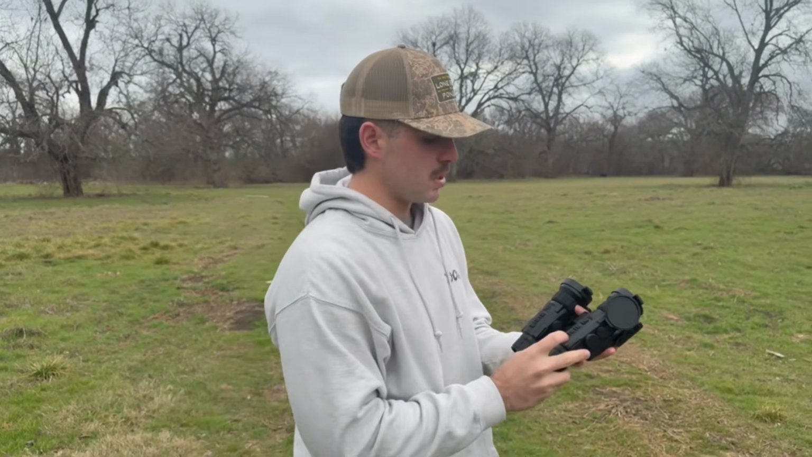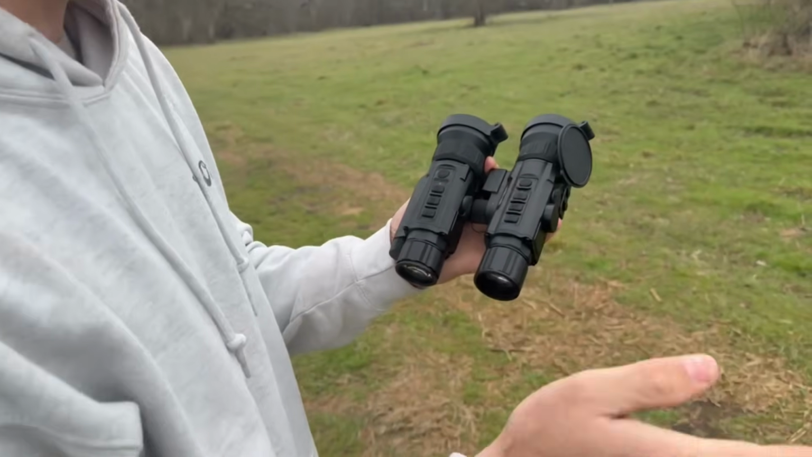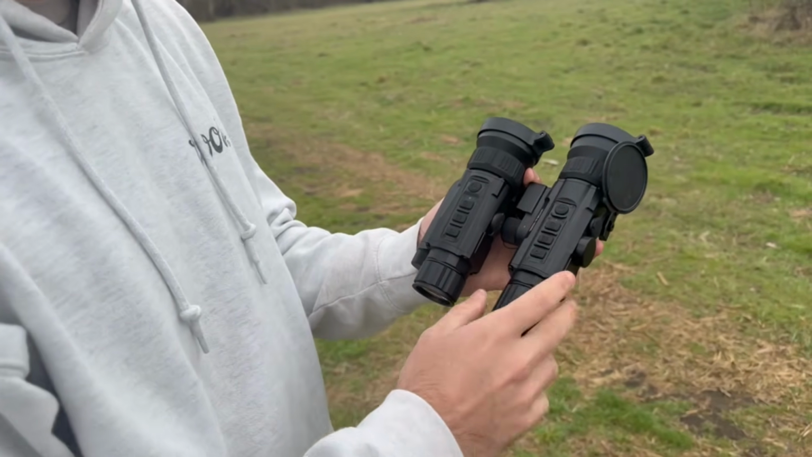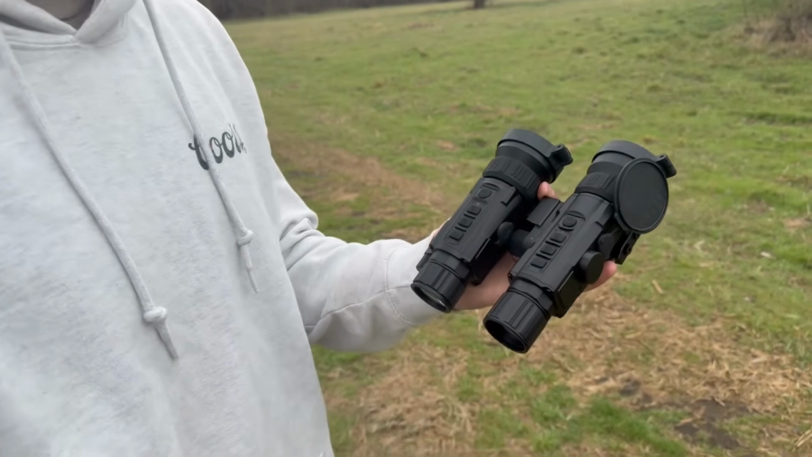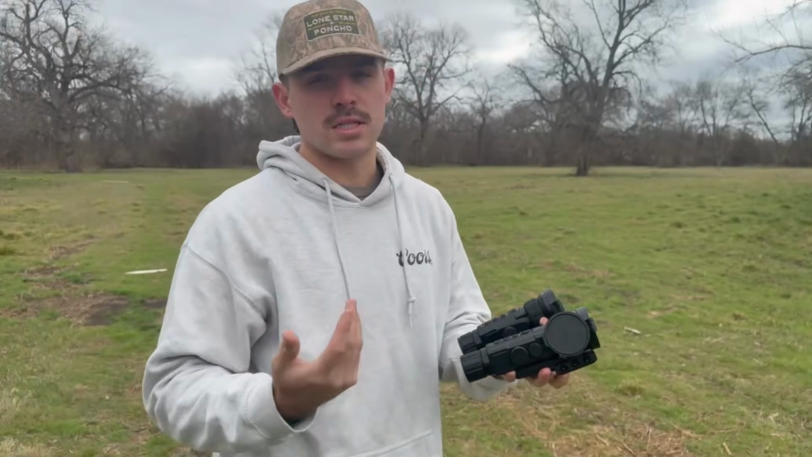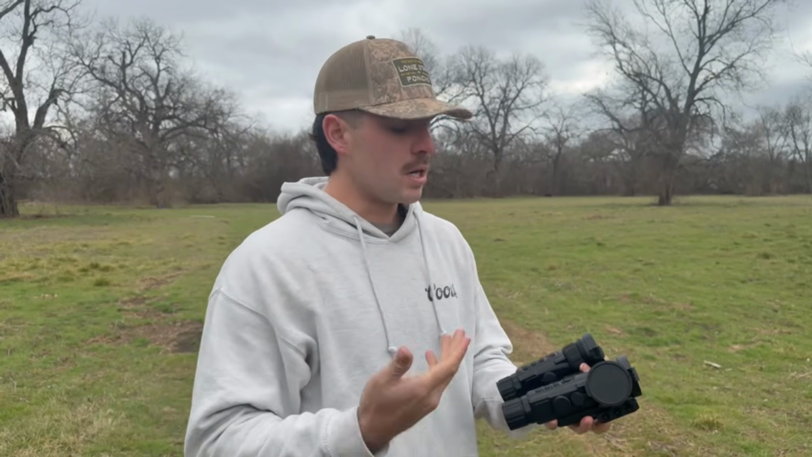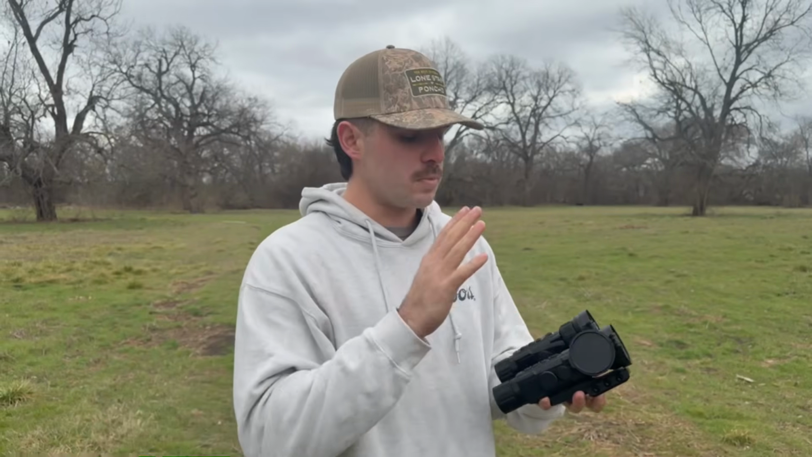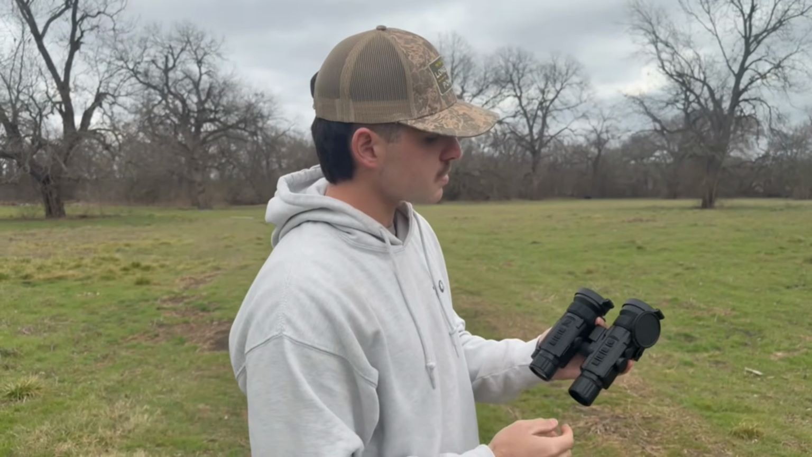To record, you use this back button. You press it once, it starts recording; press it again, it stops recording. Obviously you have your main menu. If you press it, it'll auto nuke the scope, which basically means it's refreshing the scope, in case you need to do that. If you hold it down, you'll get your whole menu where you can select your reticles, reticle colors, contrast, sharpness, brightness, whatever you want in the scope, all in that menu.